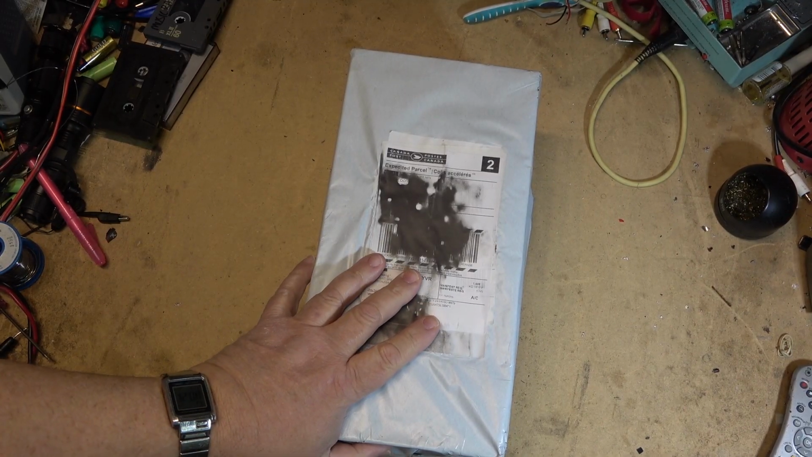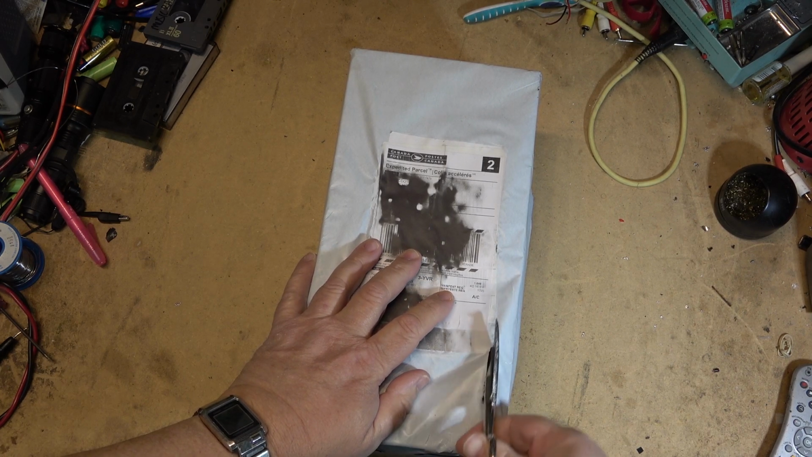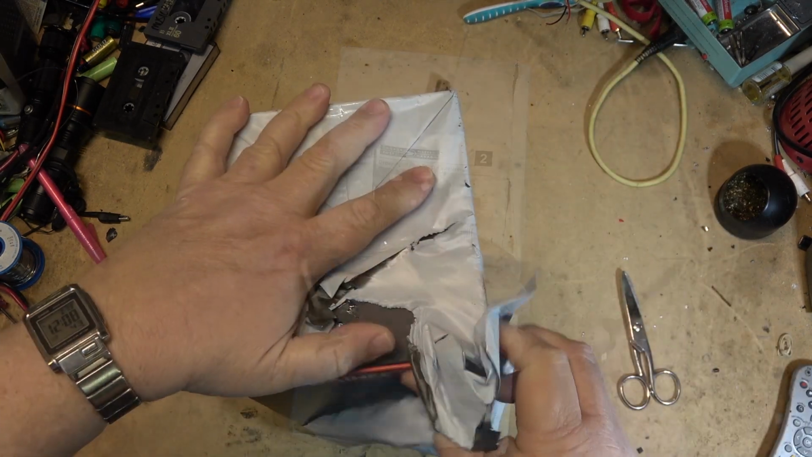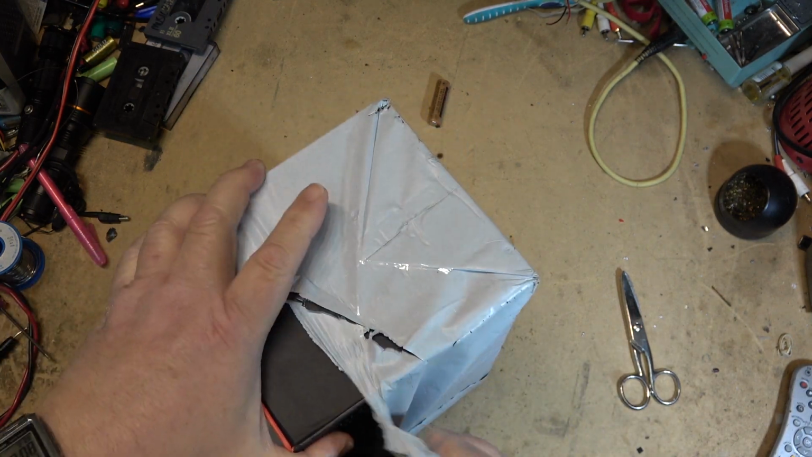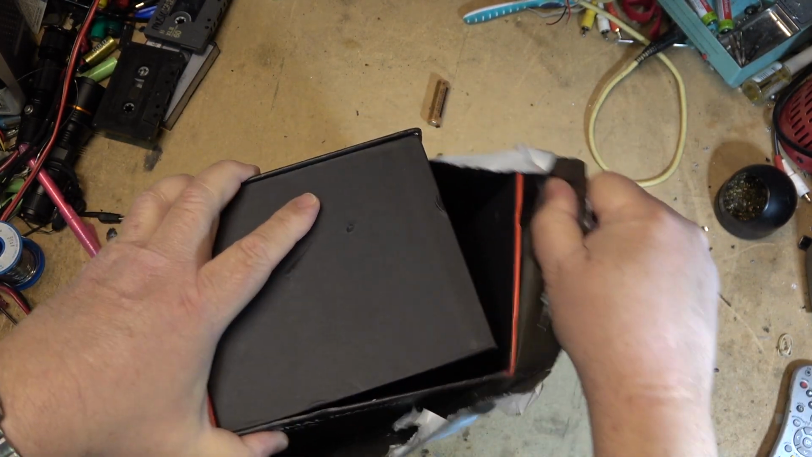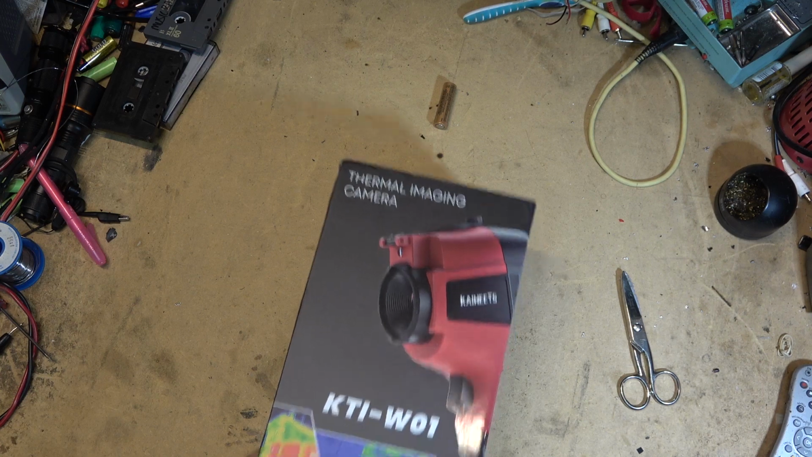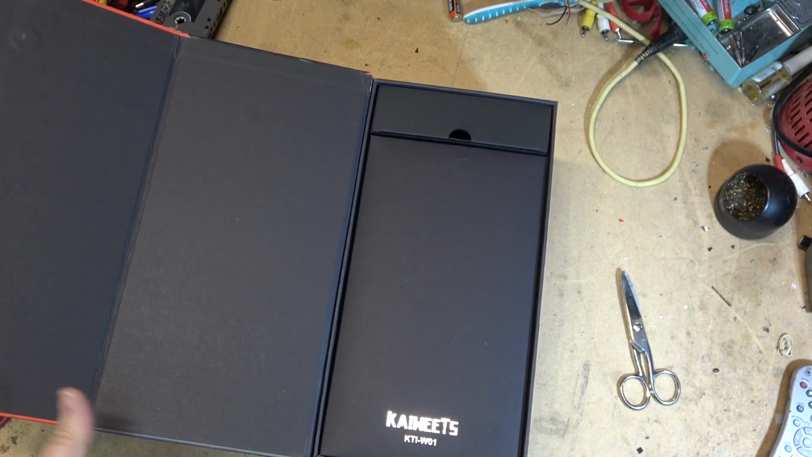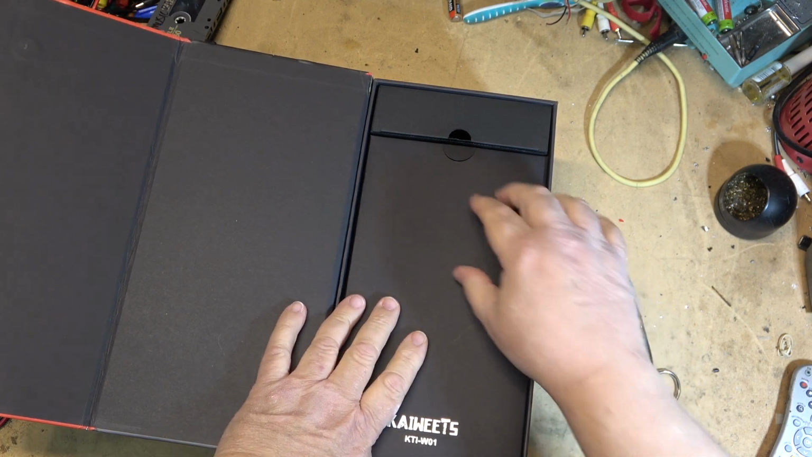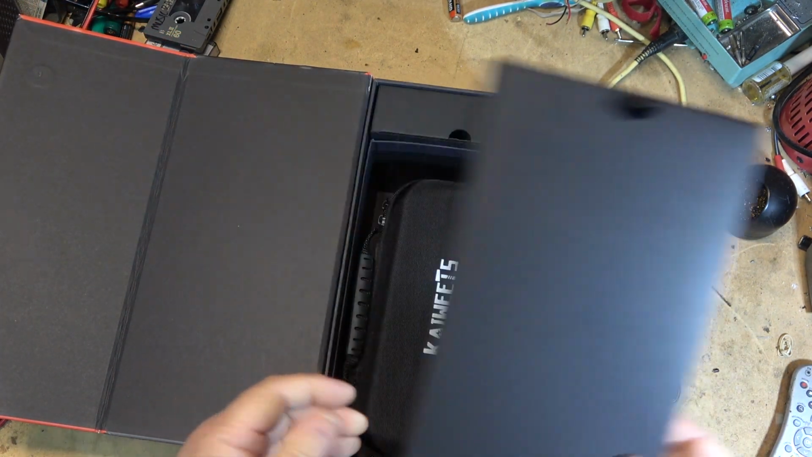I received the package in the mail today. I wonder what I got. Let's open this together and see what goodies I got. It's from KAIWEETS, and it is something I've been kind of waiting for too. It's a thermal camera. Cool, self-contained thermal imaging camera. So now I won't have to use that other one that needs my cell phone when I want to troubleshoot something for a thermal breakdown.